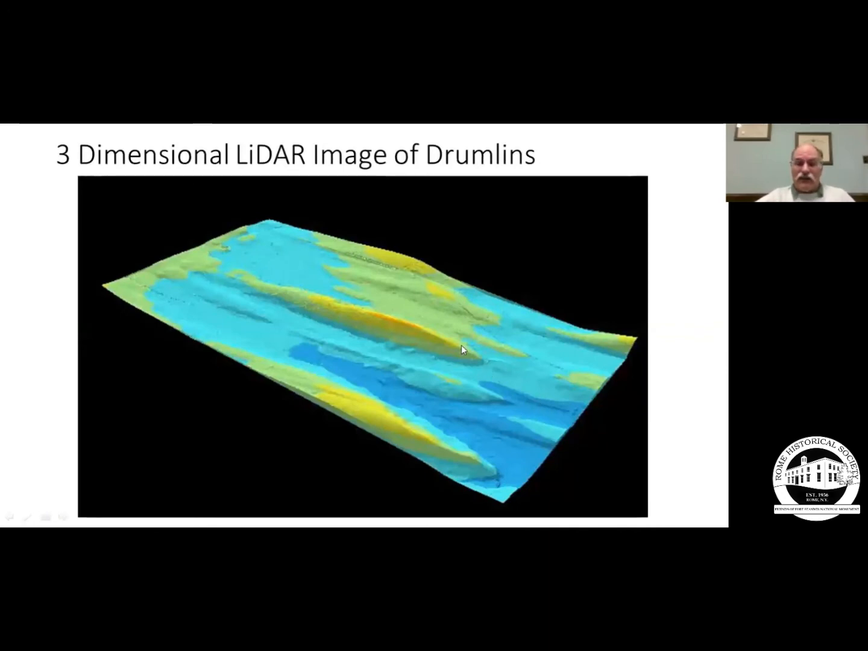Using ArcGIS, you can set up a three-dimensional image, and this is what a drumlin looks like. They can be a couple hundred yards long or a couple hundred meters long, or they may be kilometers or even a couple miles long. They generally range from tens to 50 feet in height. And again, this indicates the direction of ice flow. And you notice on this, I've colorized the image with the blues being the lower elevation, the yellows and then the reds being the higher elevation.